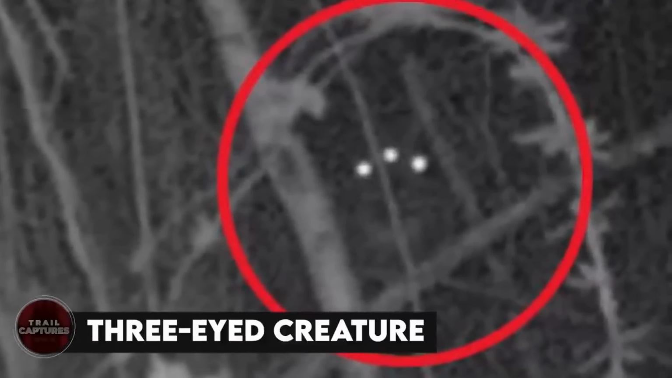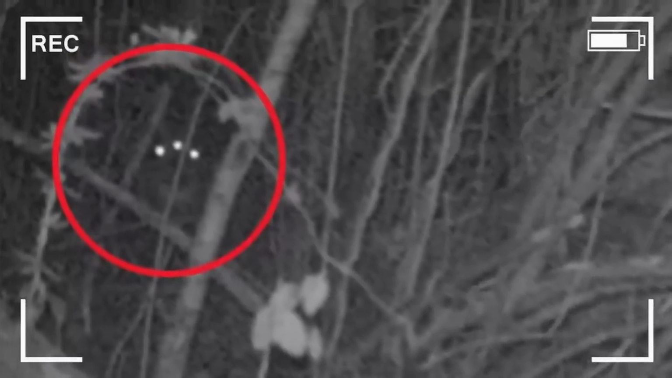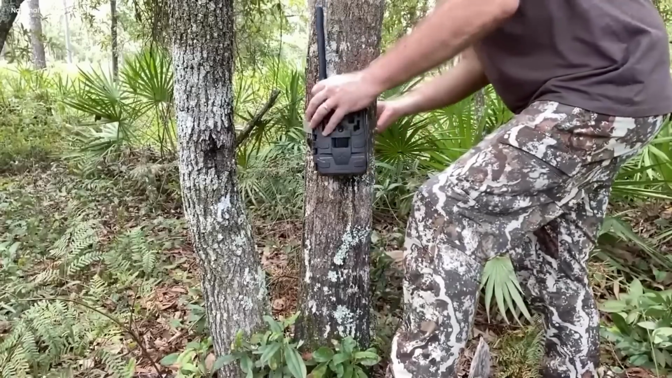Three-eyed creature. The camera caught a mysterious, uneasy clip. This video that was recorded is very cryptic and filled the air with spine-chilling fear. In this video, two friends are walking in the woodland. They wanted to test their new trail camera there. They faced the camera towards a spot where they thought wild animals might be left overnight. They returned to see what they'd caught on camera.